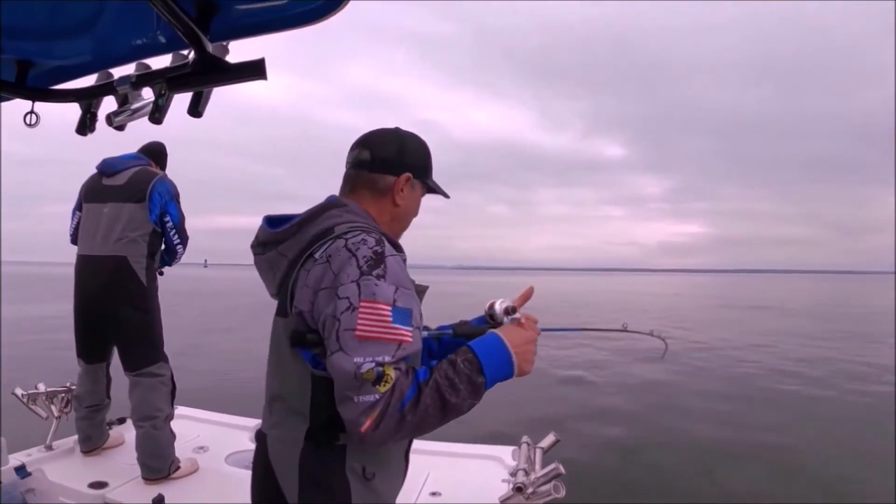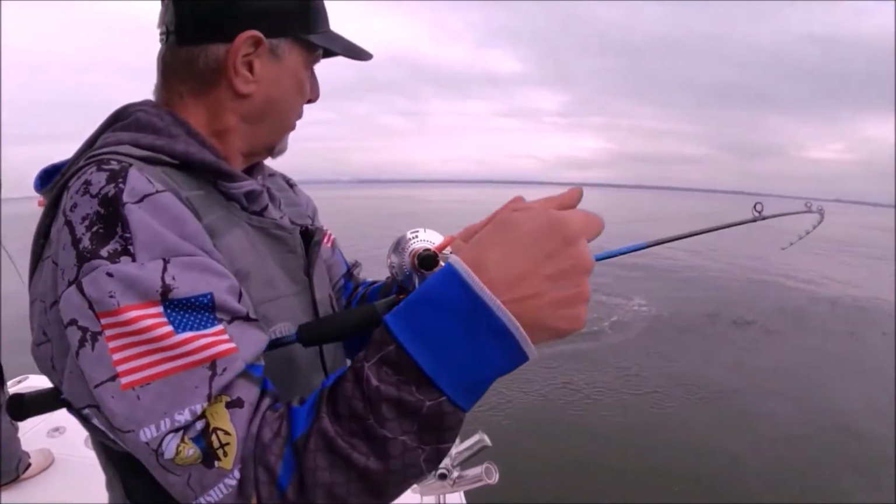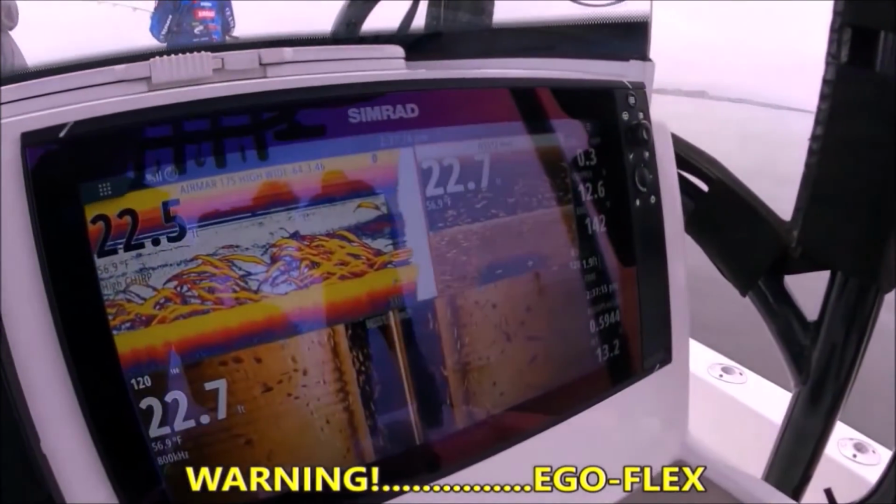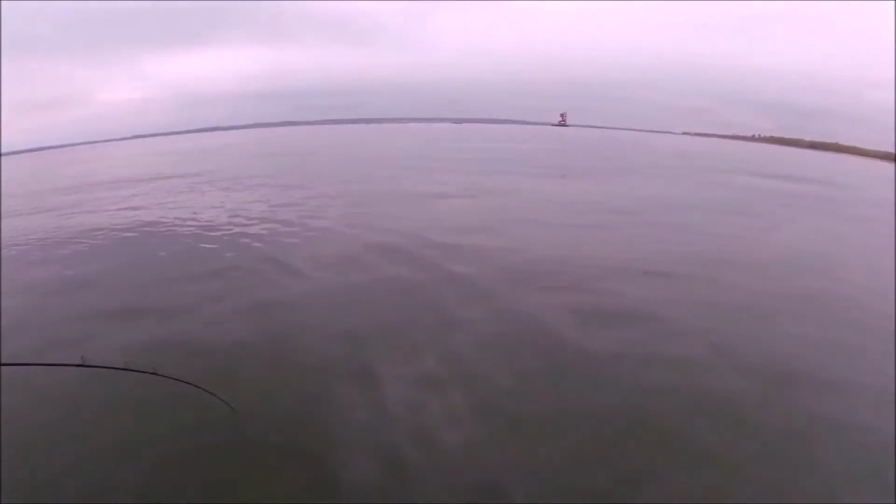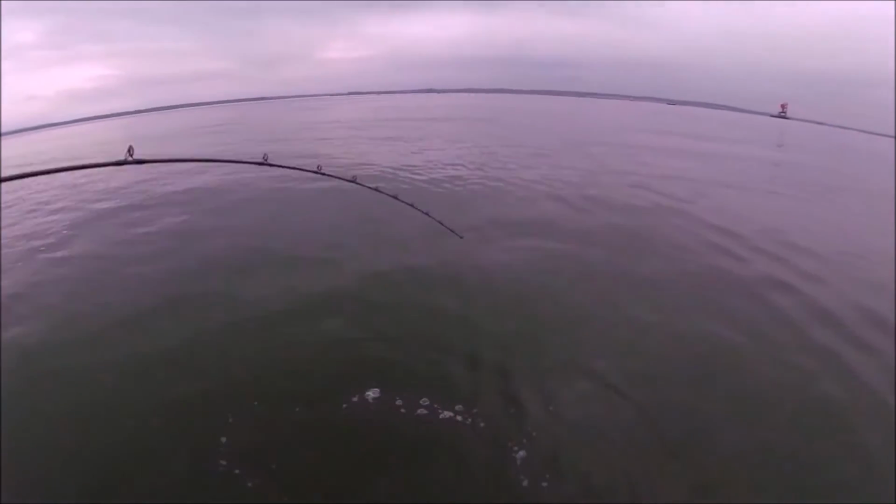Just look at the size of this horse. Old school vertical. So how long have we been out here? That's 37 seconds. Stop the boat, 30 seconds. Okay. Hate to brag, but we will brag. That's crazy, guys. Look at the size of this horse, Cap. Look at him. It's a beauty, man.